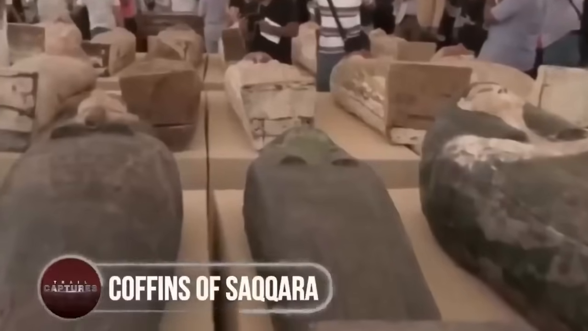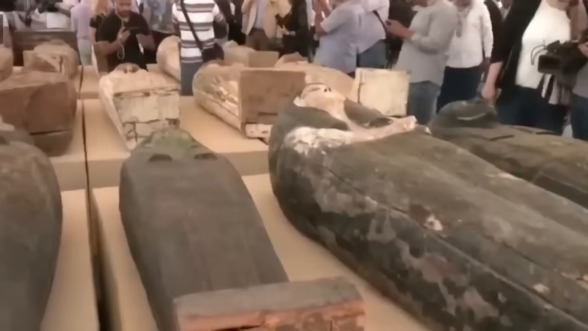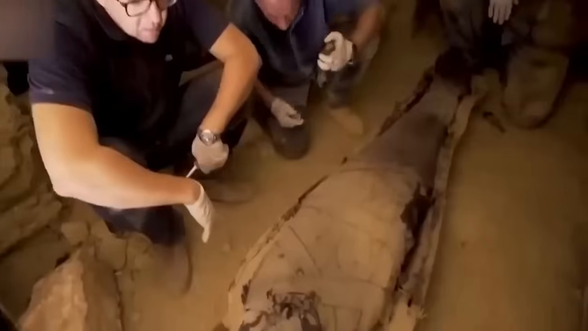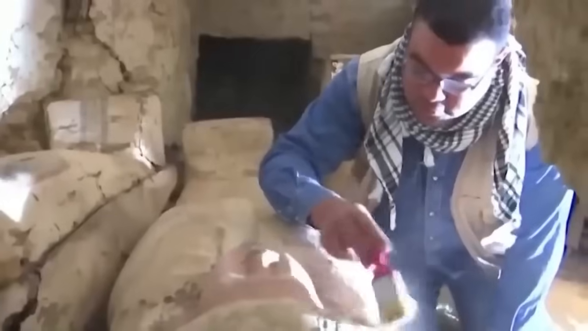Coffins of Saqqara. Found inside the tomb of Saqqara are buried the rarest and the most fascinating coffins. An archaeologist was shocked when he accidentally found a chamber of huge figurines that were buried there about 2,000 years ago. And when they went inside, the